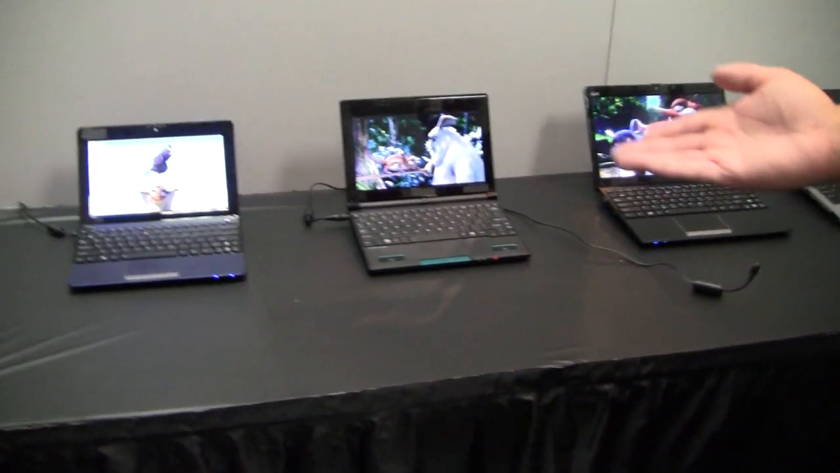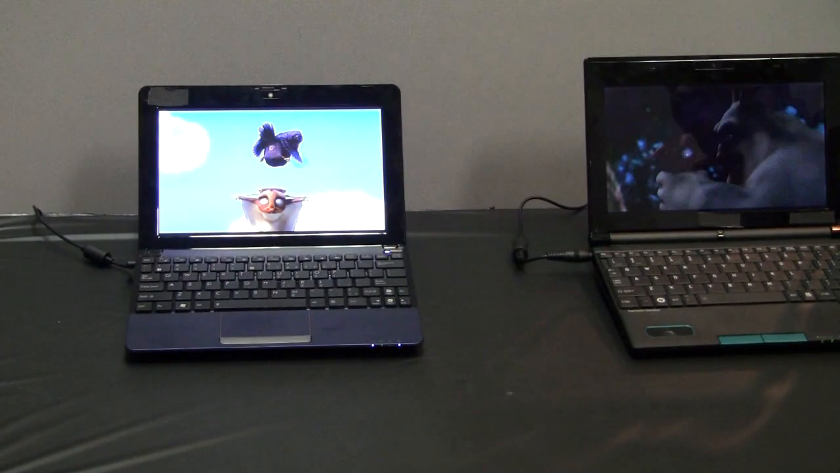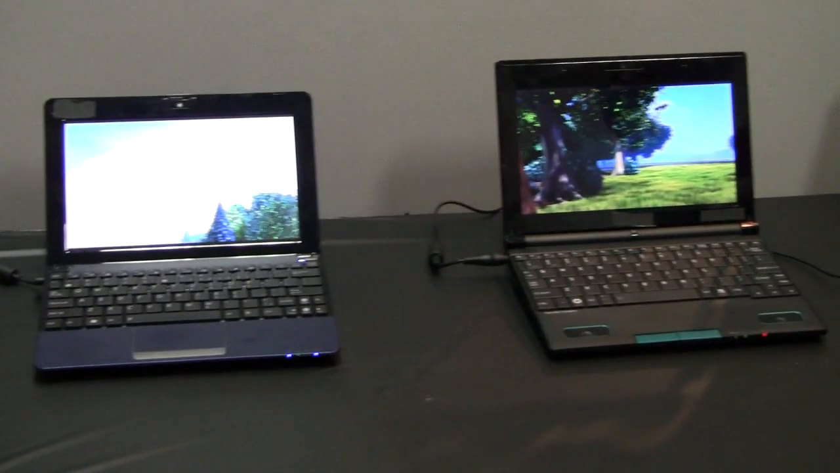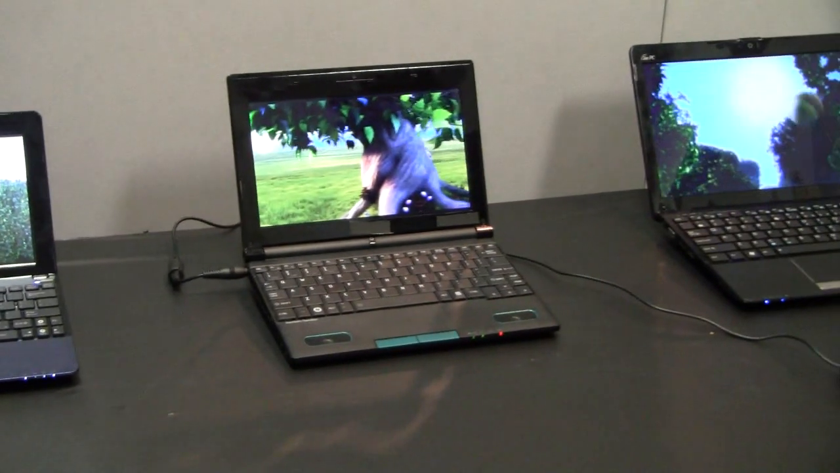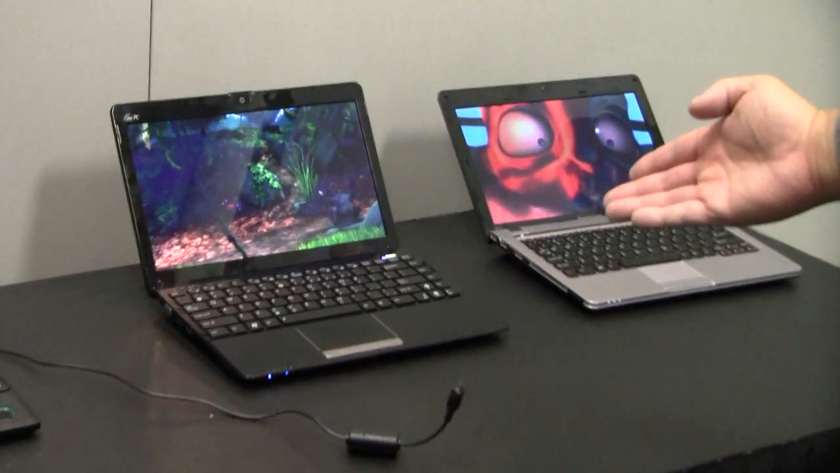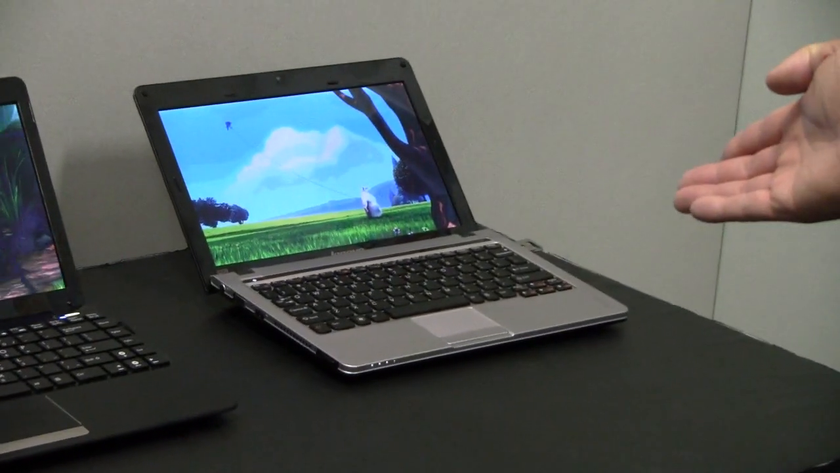So we have, going from the left to the right, an Atom N550 based dual core netbook versus our C50 dual core notebook. And then we also have the E350, the big boy Zacate Brazos. And then we have the single core E240 netbook.